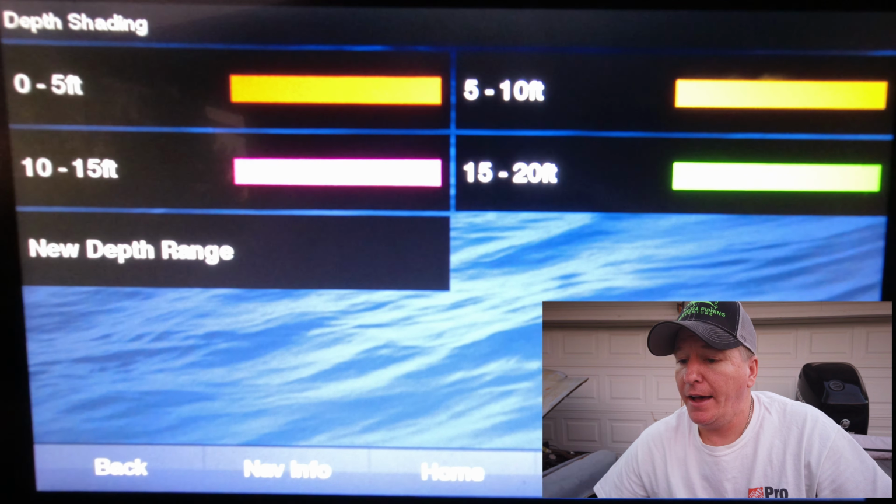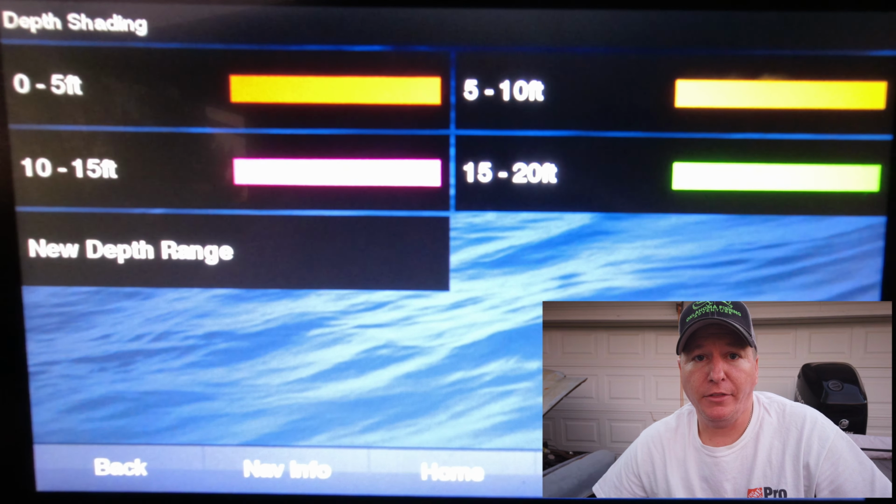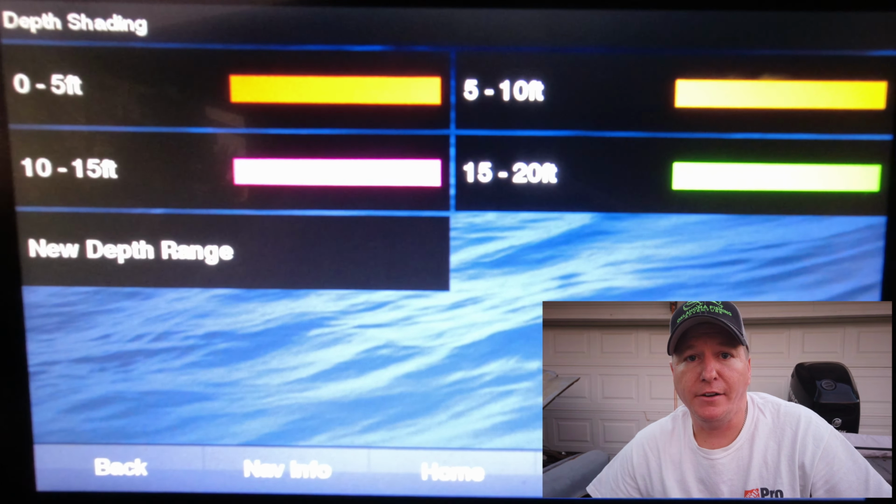So if you have a Garmin fish finder and you think this would be useful, go ahead and give it a shot. It's super easy.